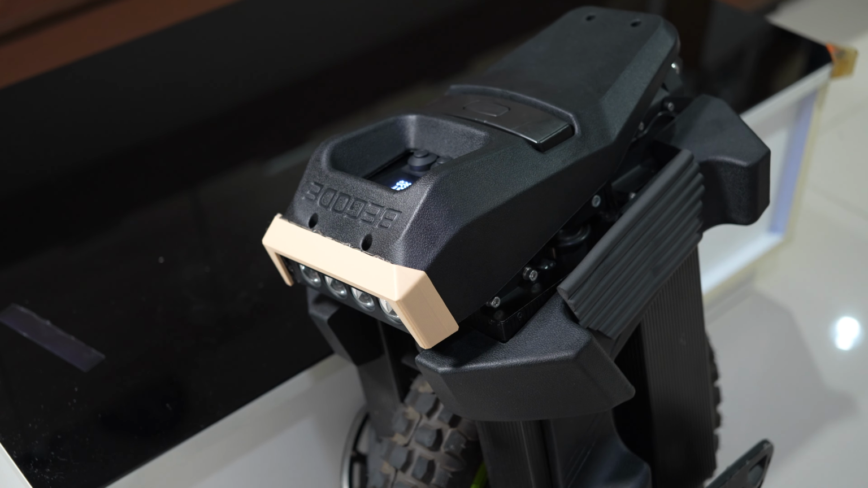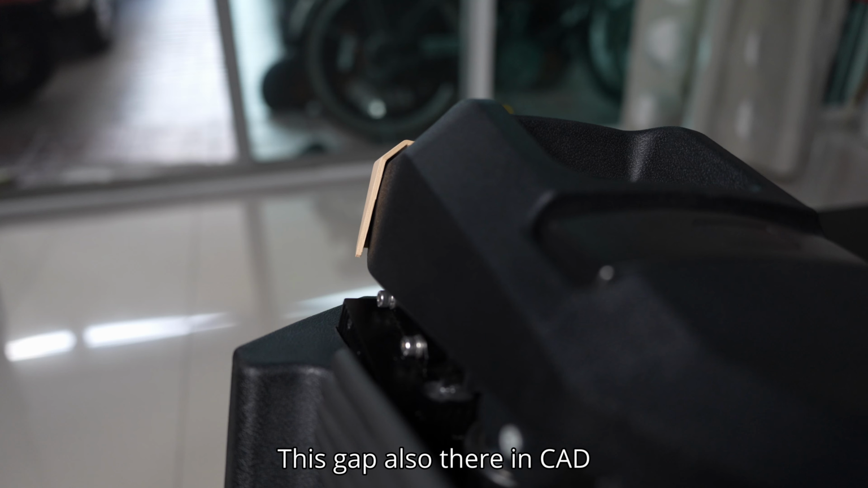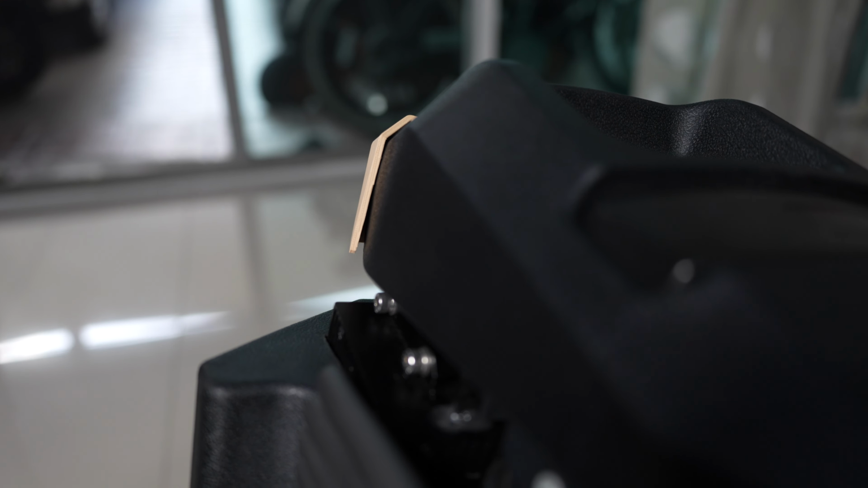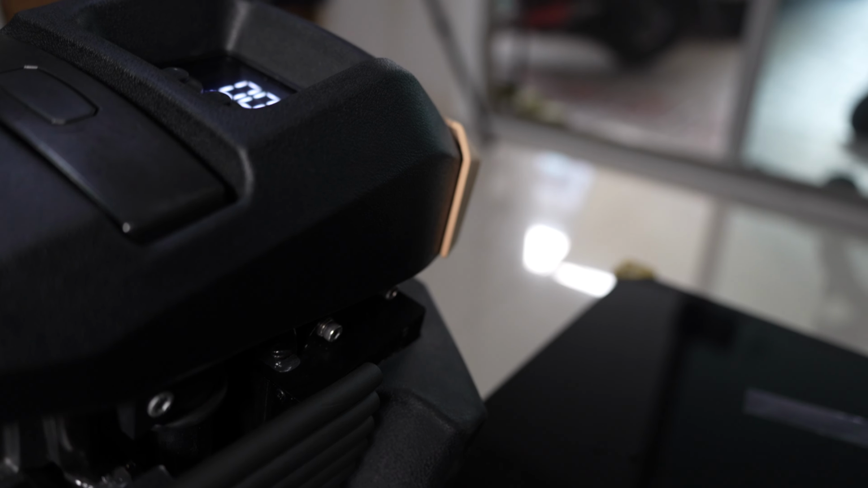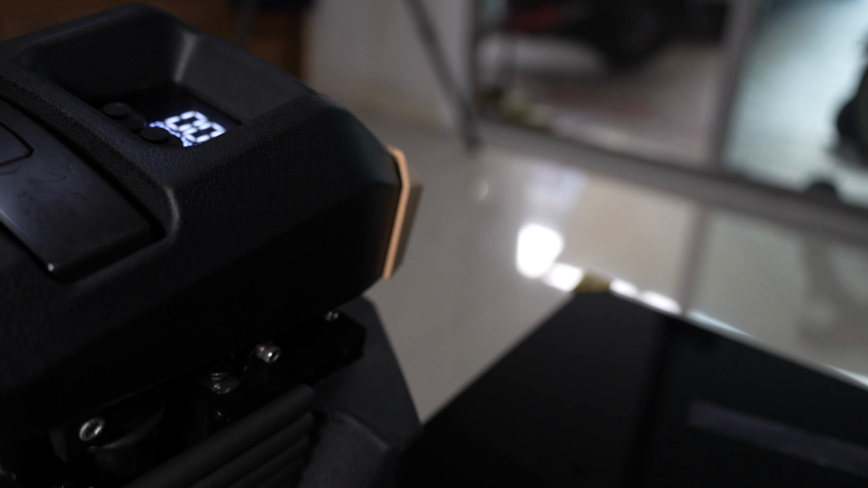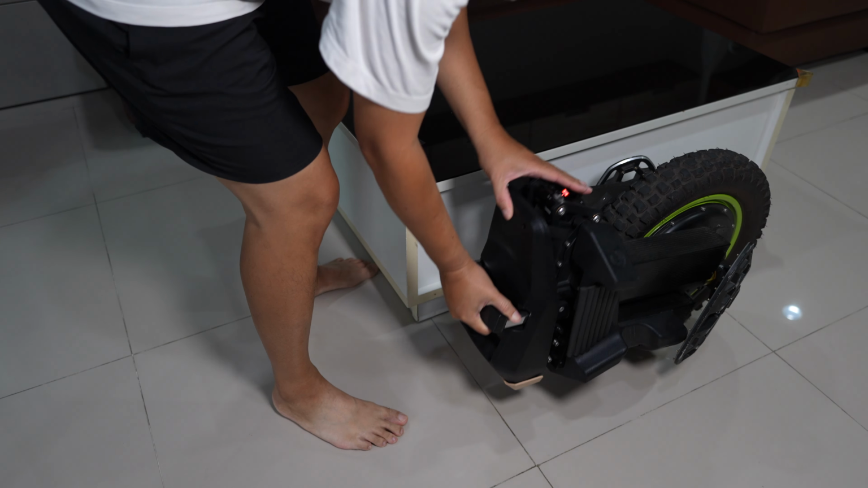Okay, let's take a closer look here. See that the gap on this side is a little bit wider than the other side. The gap on this side is narrower because the rubber is deformed, so it's not symmetrical. So now if I want to put it down on the floor, I can just lay it like this.